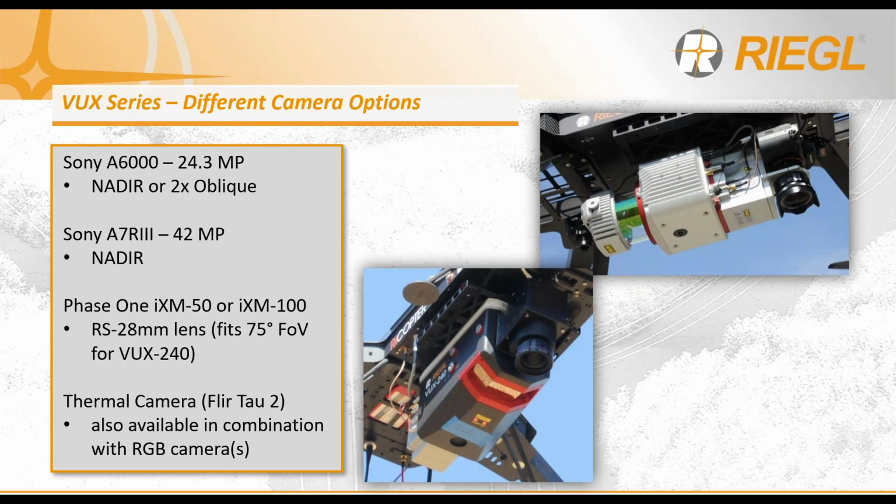For the VUX series, we do offer quite a few different cameras. We offer the A7R3 camera, as well as the A6000, whereas the A7R3, circled on your right, is double the megapixels. For the Phase 1 IXM 50 or 100, it is this camera and the offered lens size that is perfectly suited to fit the footprint of the VUX-240.